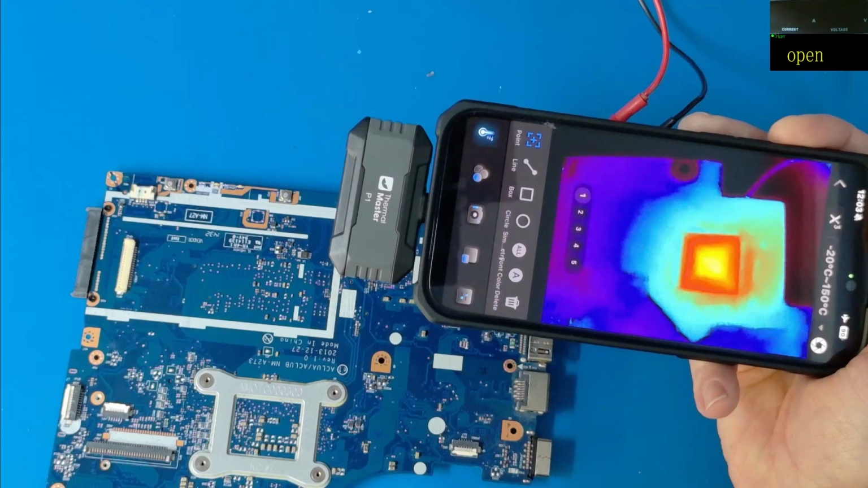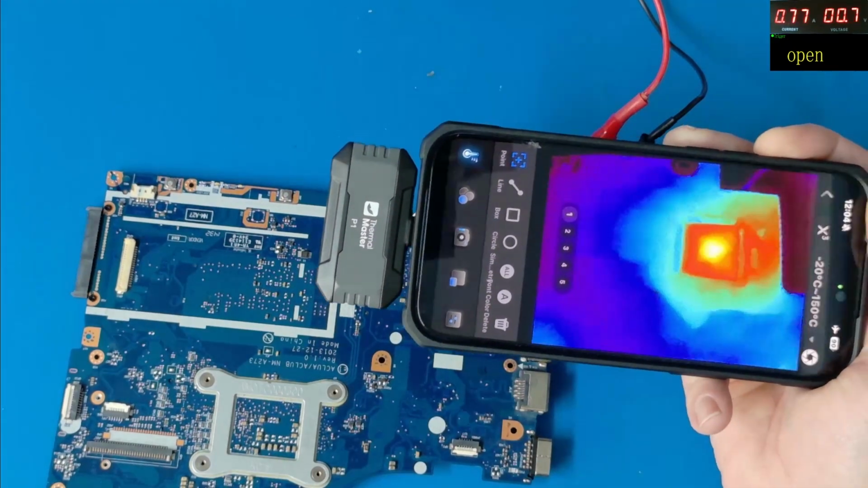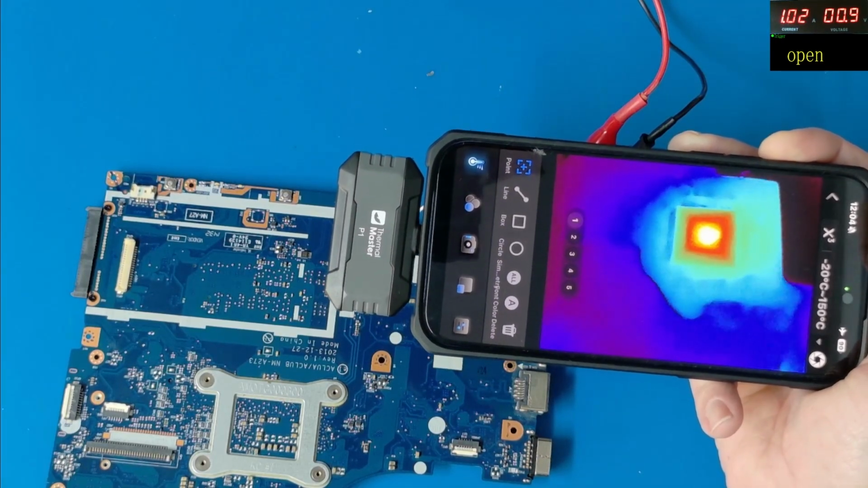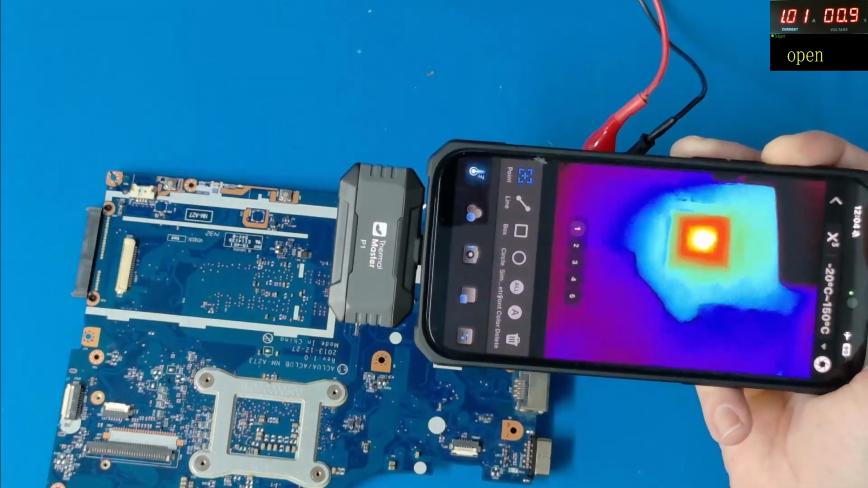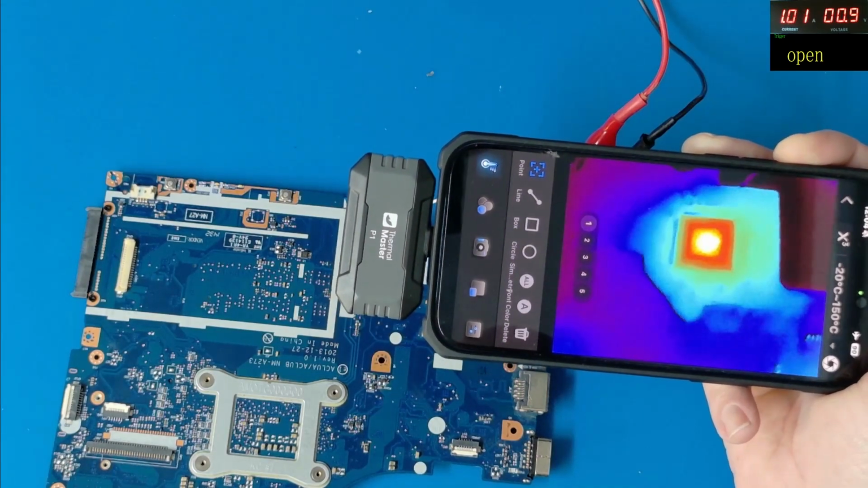And you can see the chip is now cooling down. This is the main EC chip. Pop the power supply on and you can see it in the center warming up again. I will stress this is just a scrap donor board. But again, as you can see, that's detecting it no problem at all.